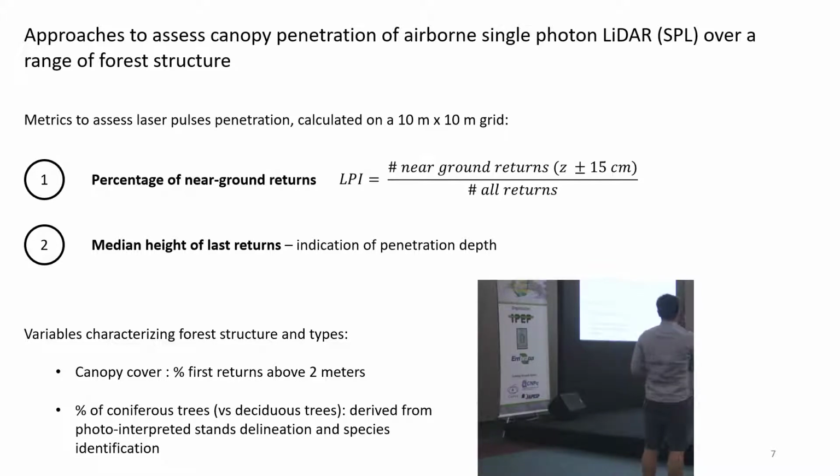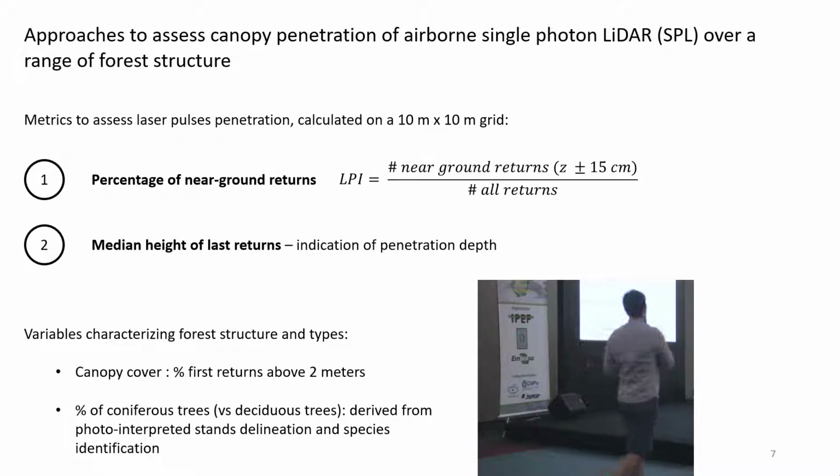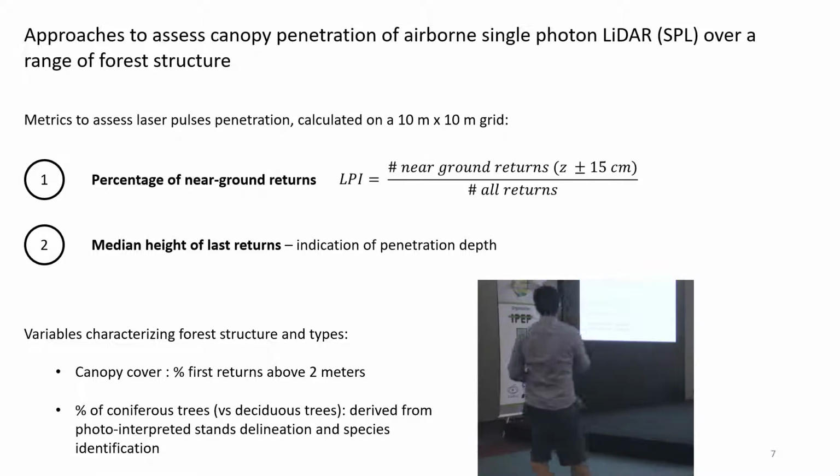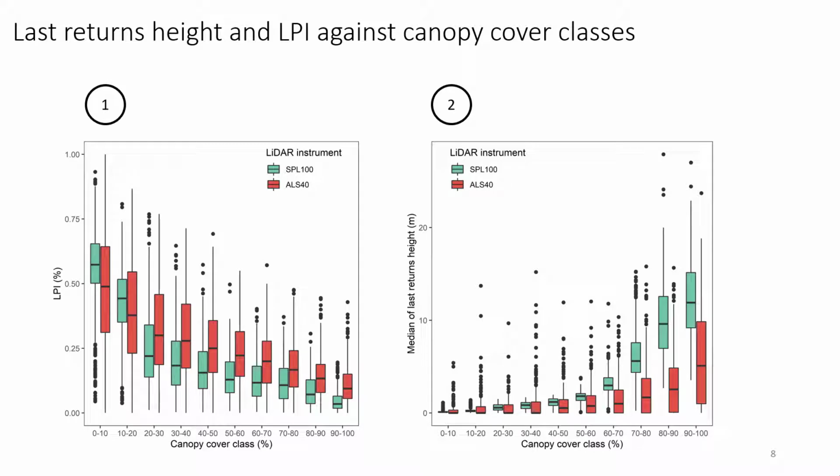The second metric is a median height of last returns, and this gives information of how deep the pulses can go through the vegetation. And for now, in this presentation I compare these two metrics against canopy cover and vegetation type, as a percentage of coniferous trees versus deciduous trees. And these vegetation types are derived from polygon level data, from photo interpreted data. And so how does it look?